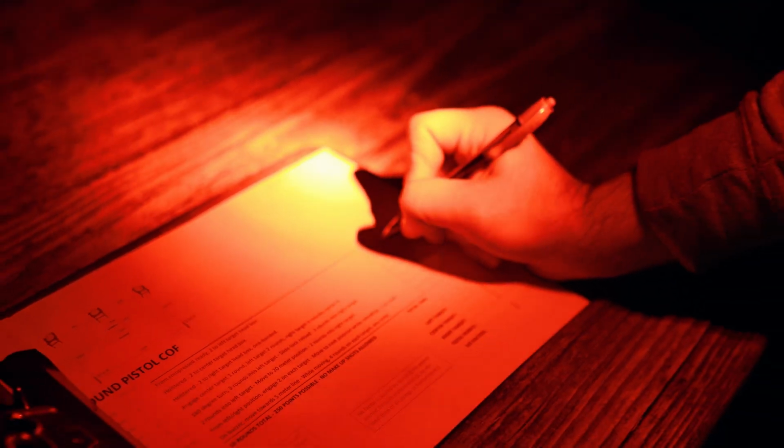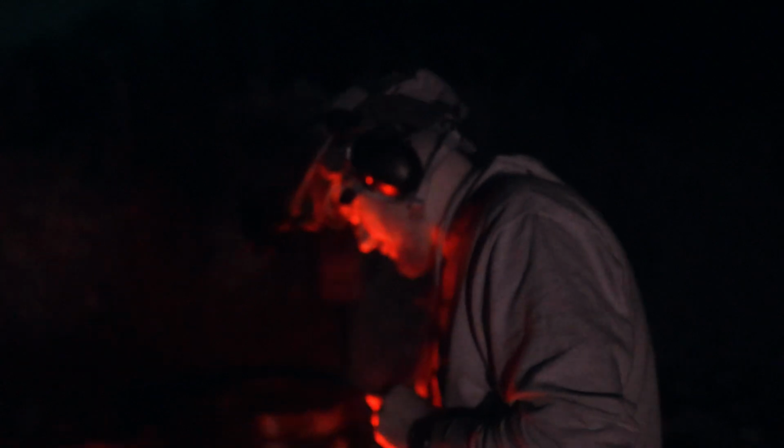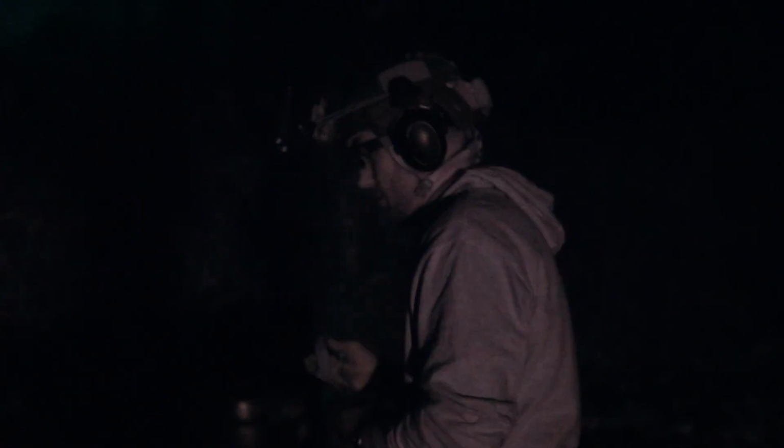All right, so that was a 1.35. So the next drill, we're gonna be from holster, 2 rounds to the center target to the head box. So from holster at 5 yards, 2 rounds to the center head box.